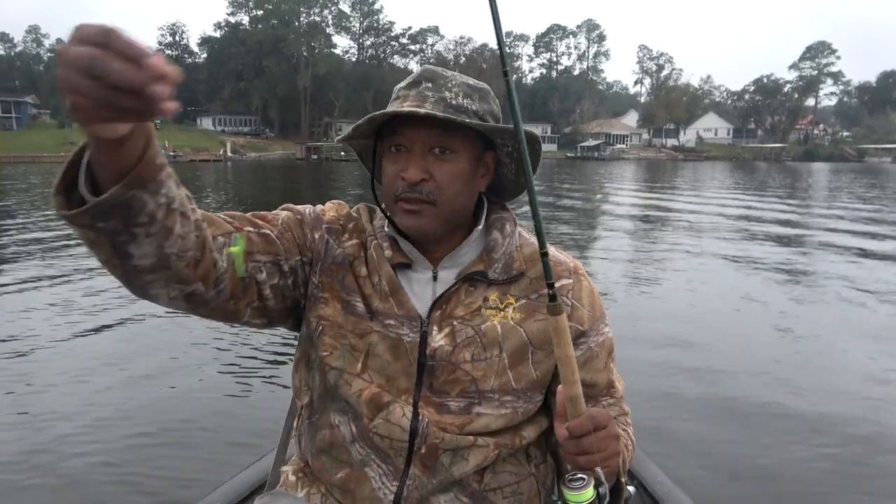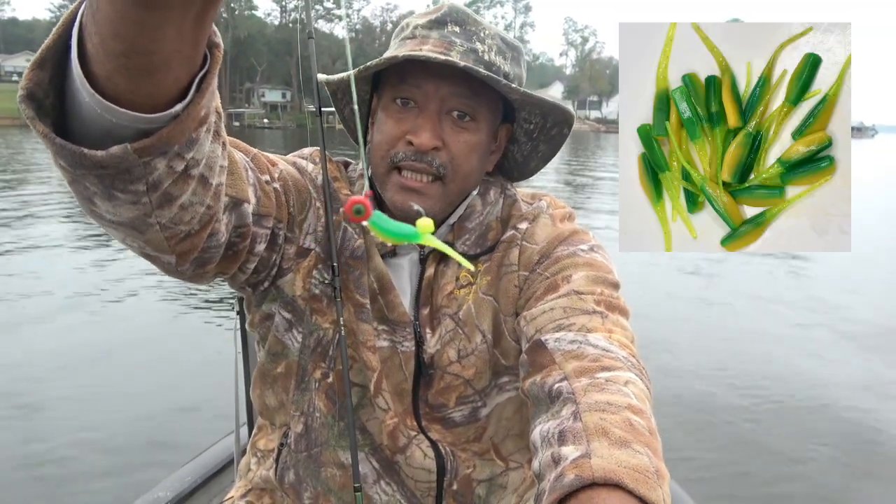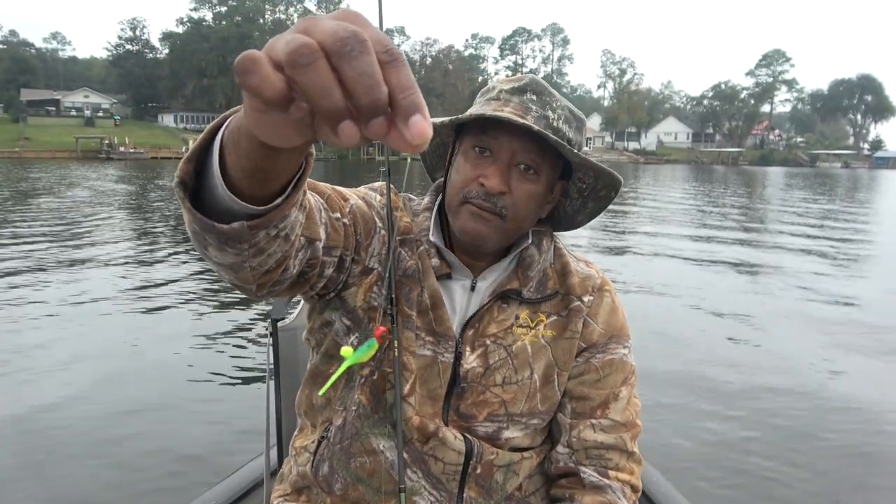But today I'm just using a regular loop knot on here, and got a red jig head, hope you can get a good shot of that, and a tractor green. And I put a little bit of crappie bits on there, to add a little bit of flavor. So this has been working out pretty good for me.